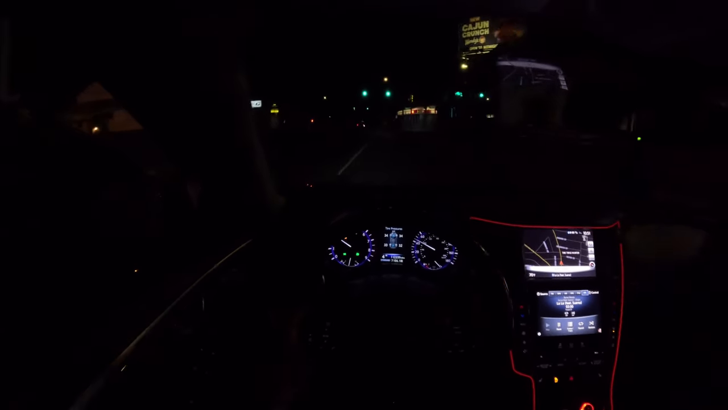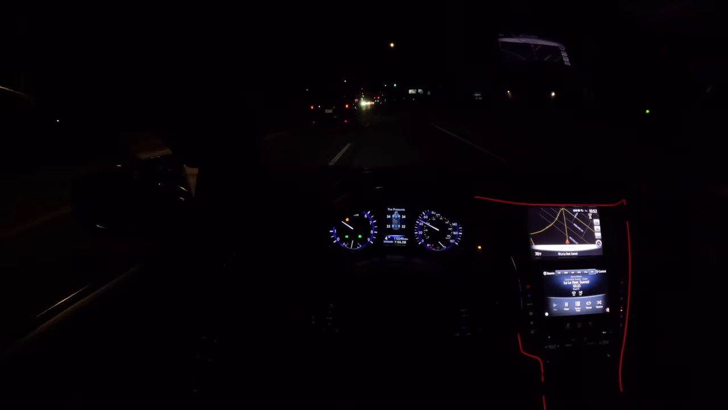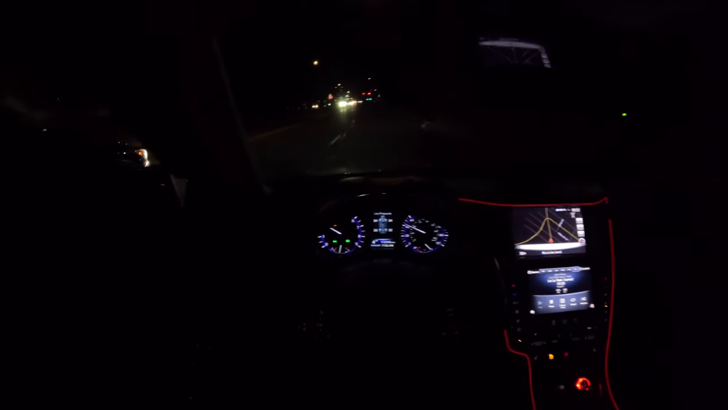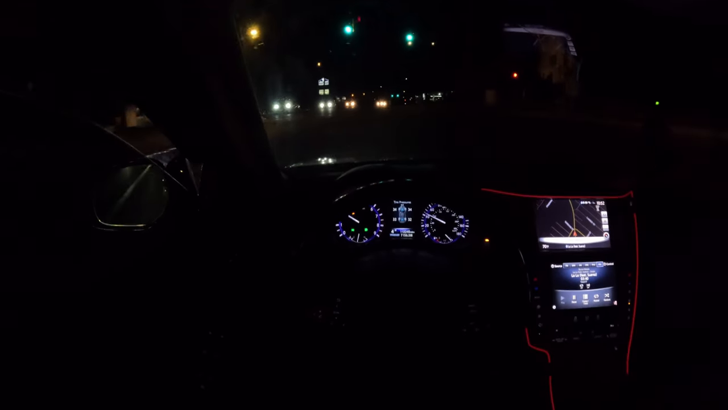I'm not trying to blaze down this road there, man. You feel me? Just taking my sweet time, bro. Pothole. I hate doing night POVs, bro, because I can't see through the tints, bro. But just cruising, as I said, bro. I know I said that like 20 times. I don't know what to say. Today I've just been chilling, bro. Nothing too wild, bro.